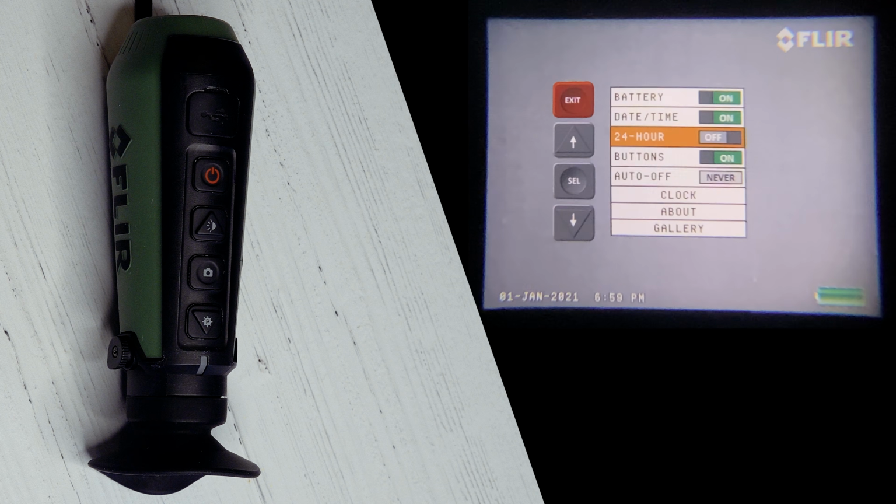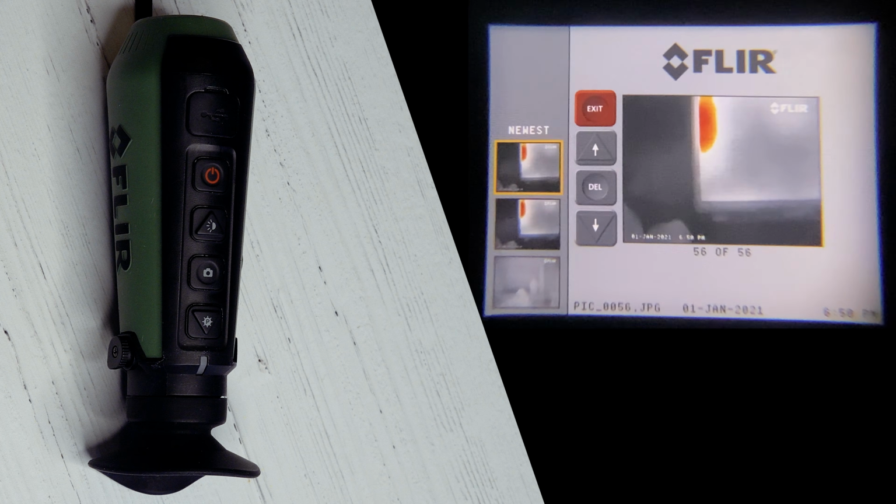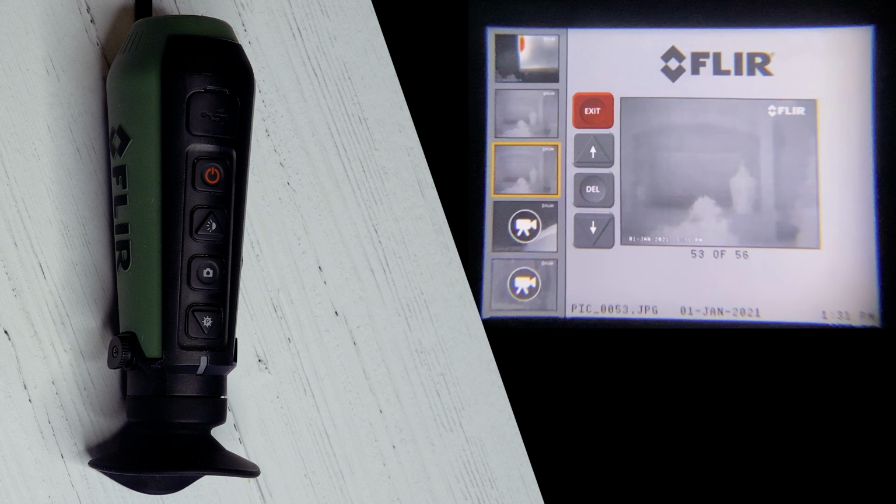Most of your options in here really relate to what you're seeing on the screen of the unit. You also have the ability to view and delete photos in the gallery section. To be honest, I've never found this to be a useful feature. You really can't do much else in this area.